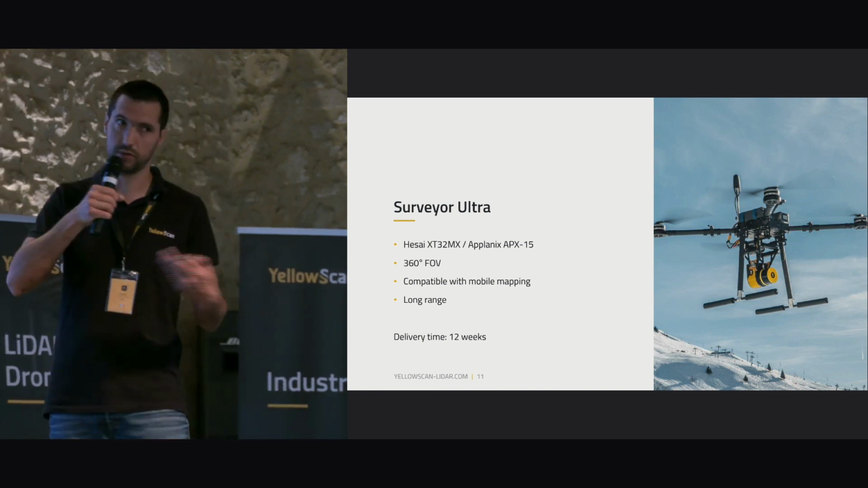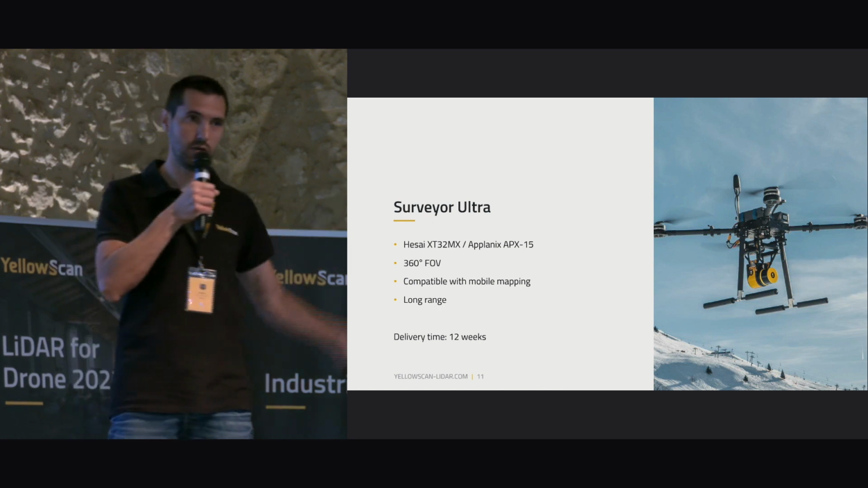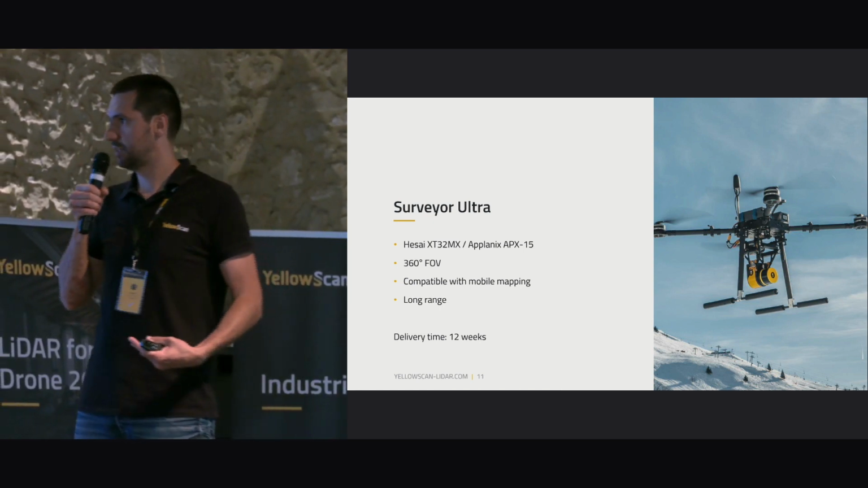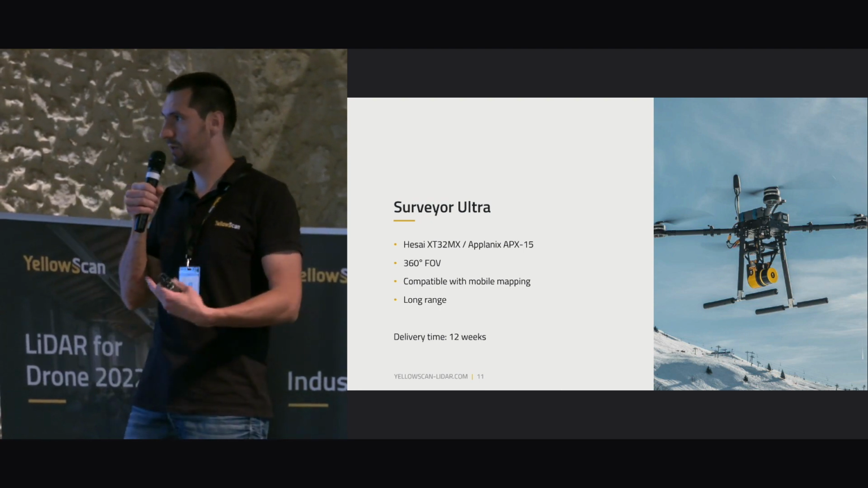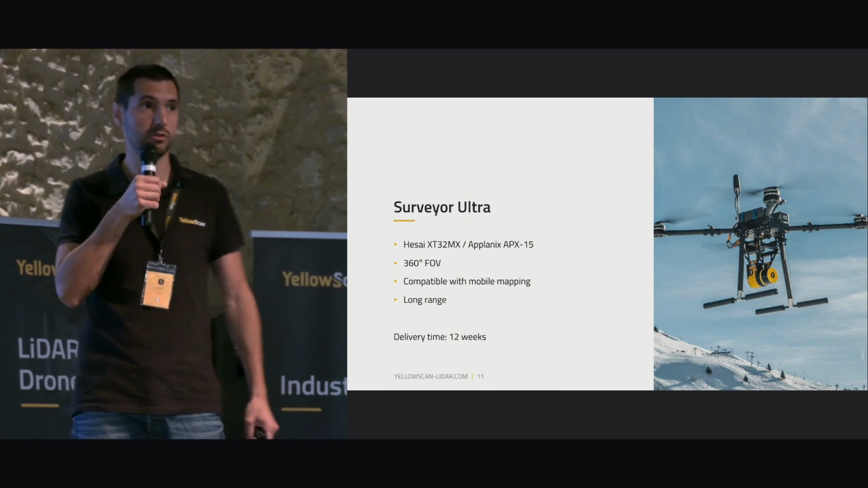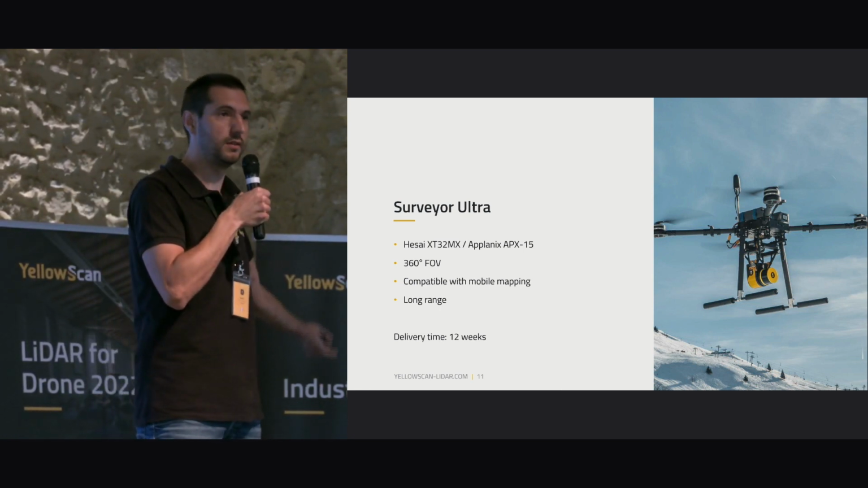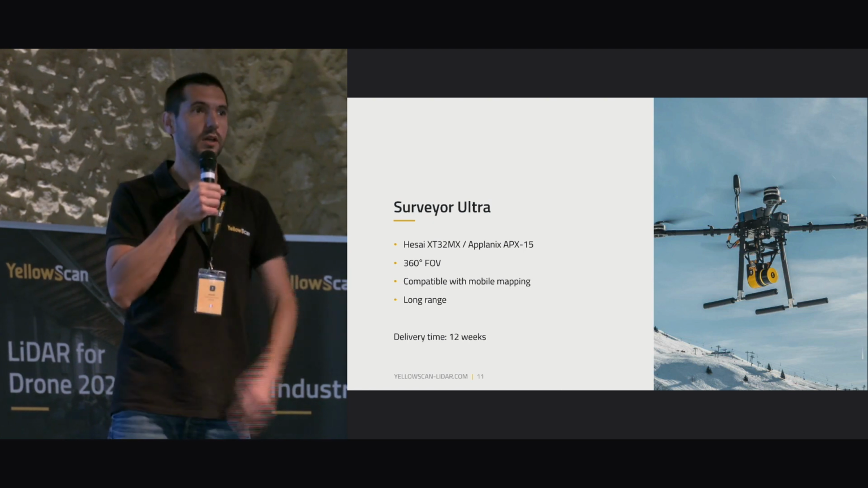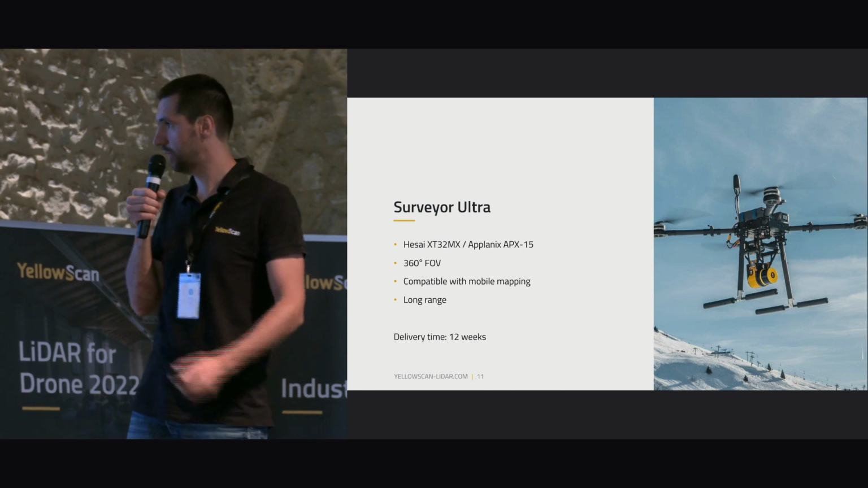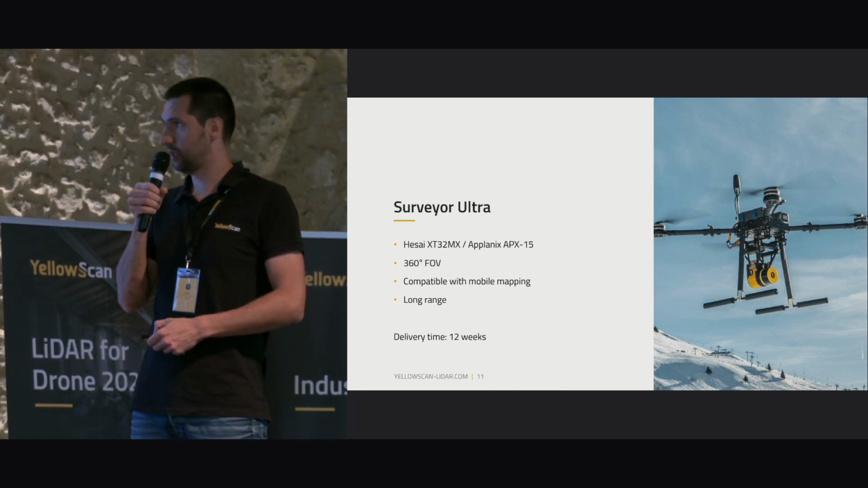Okay, so in countries where you have this kind of shape of ground, mountains, hills, and so on, this is the way to go, because it gives more productivity than with Mapper and Mapper Plus. Okay, it's compatible with mobile mapping, so it's the only solution we are able to use on a UAV, and then we switch to car for doing mobile mapping. So it's very convenient. I will show what is flying out just after. And delivery time is 12 weeks.